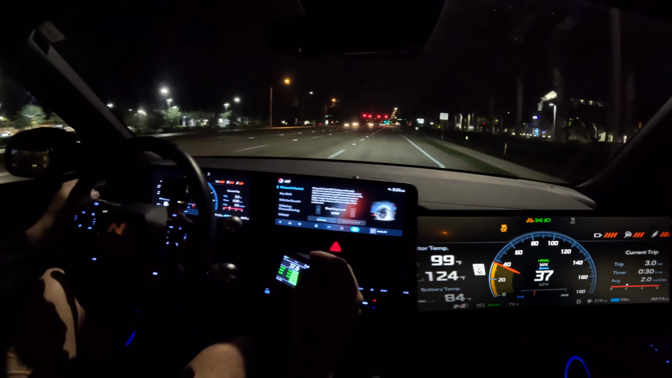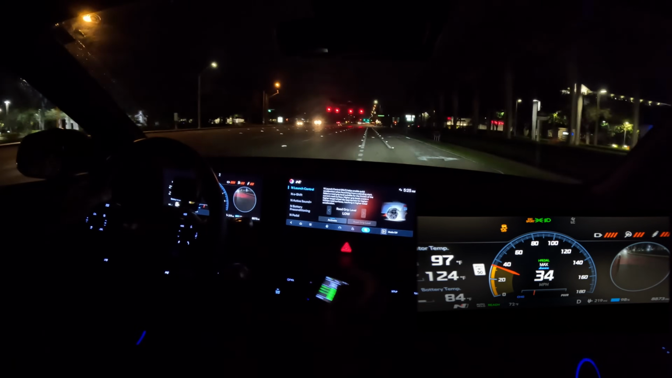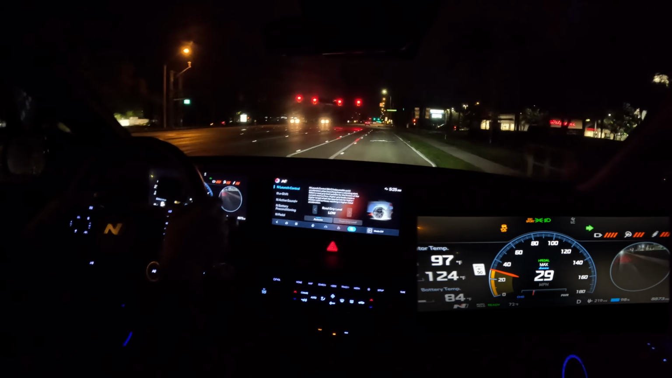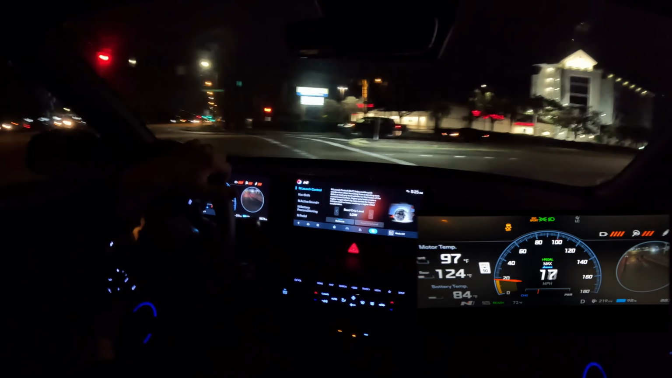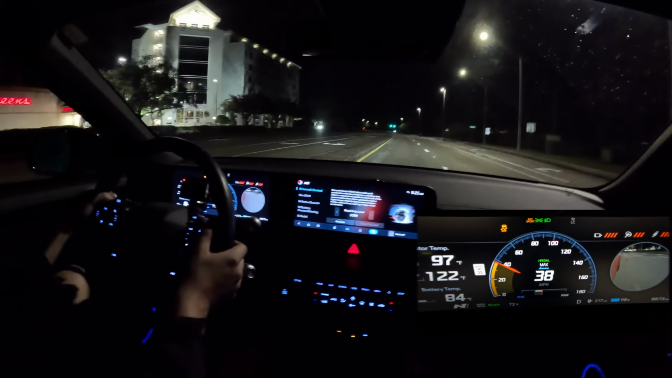I mean, even 0 to 100 was under 4 seconds. 0 to 100 kilometers per hour, I should say, was 3.93. So just bonkers amounts of performance here. And I love it. I actually, this is the best electric car I've ever driven from an enthusiast standpoint.